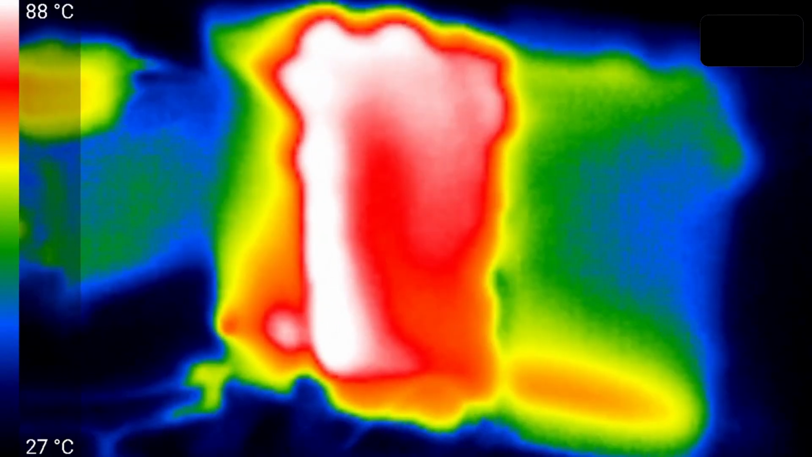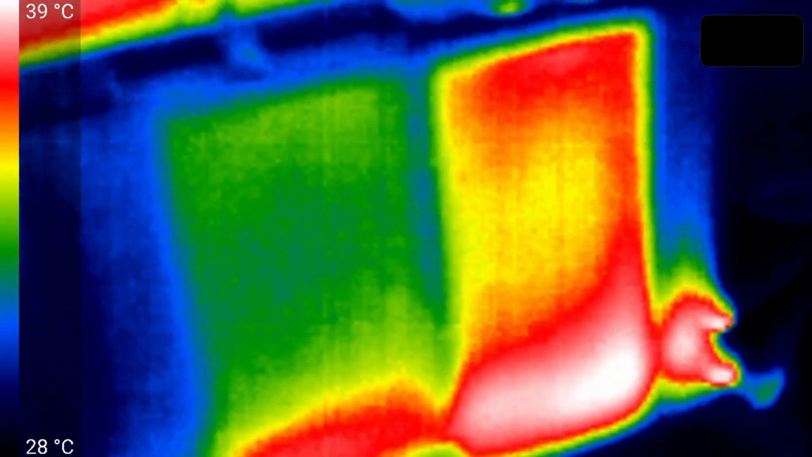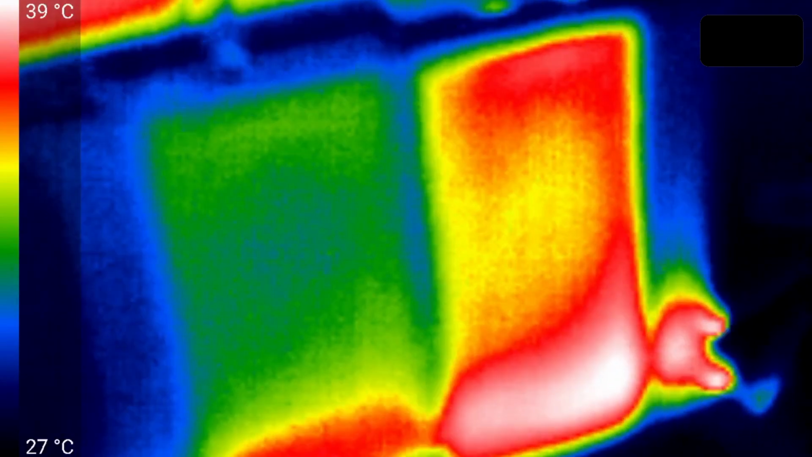And what does this look like with the IR camera? Well, we're now getting around 90 Celsius as the maximum temperature as we look through the plastic. What does it look like on the drywall side? Drywall's doing a pretty good job of shielding the heat.